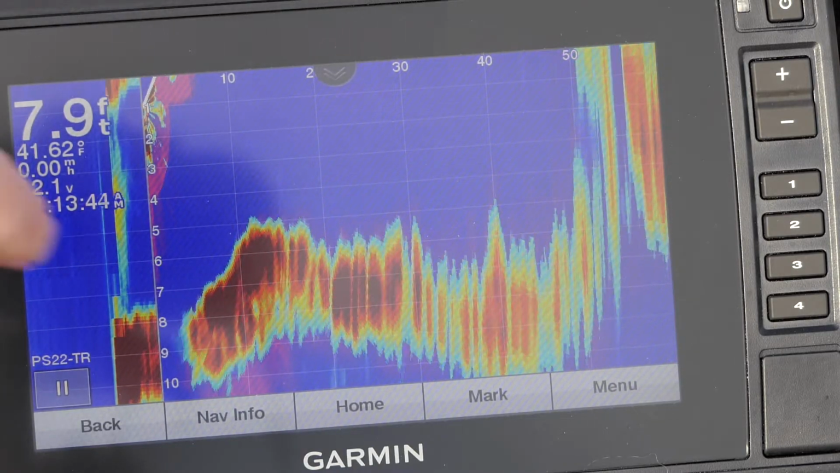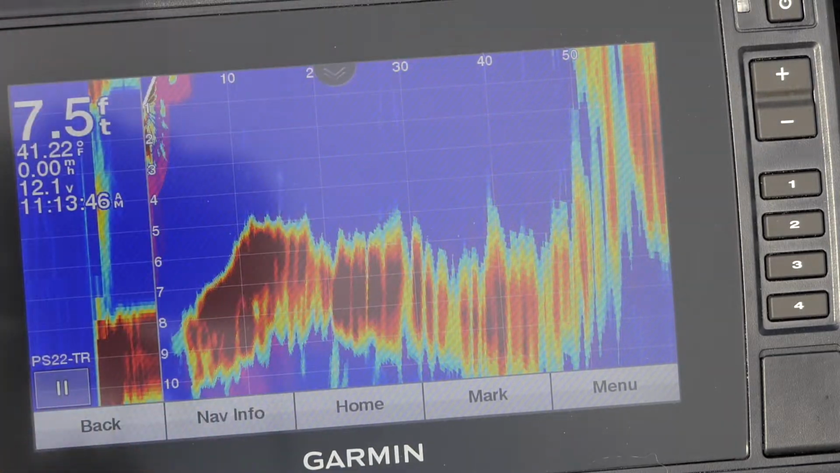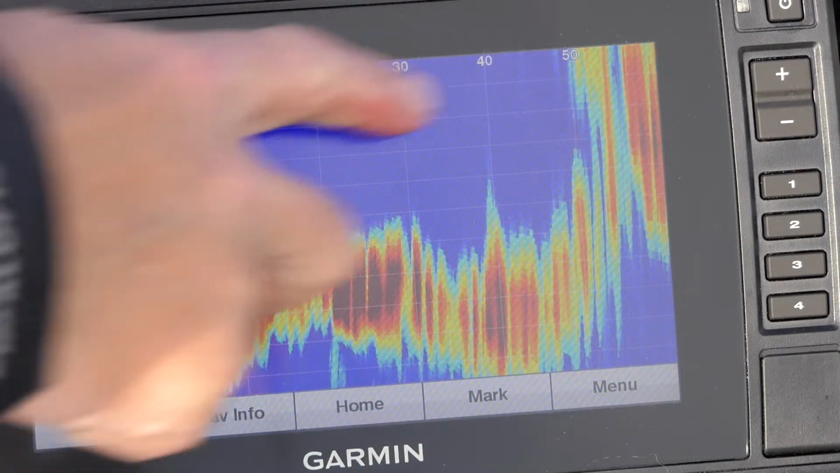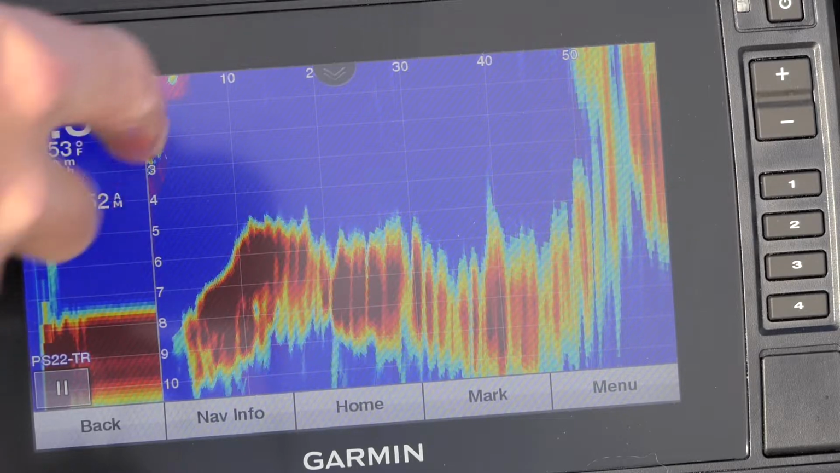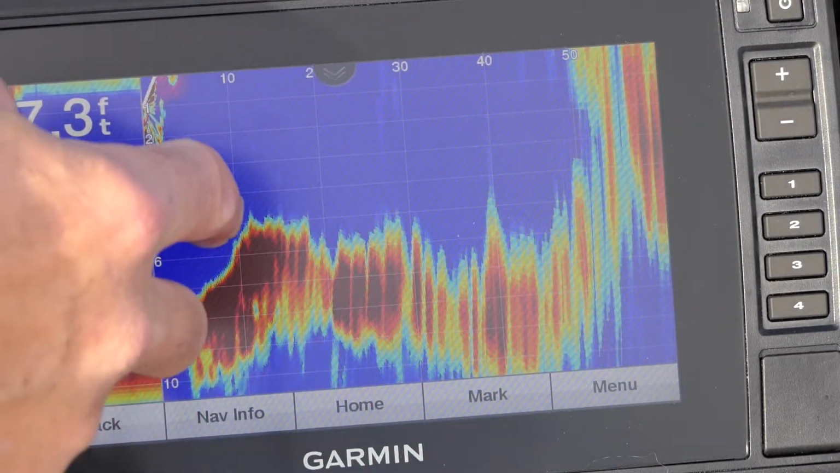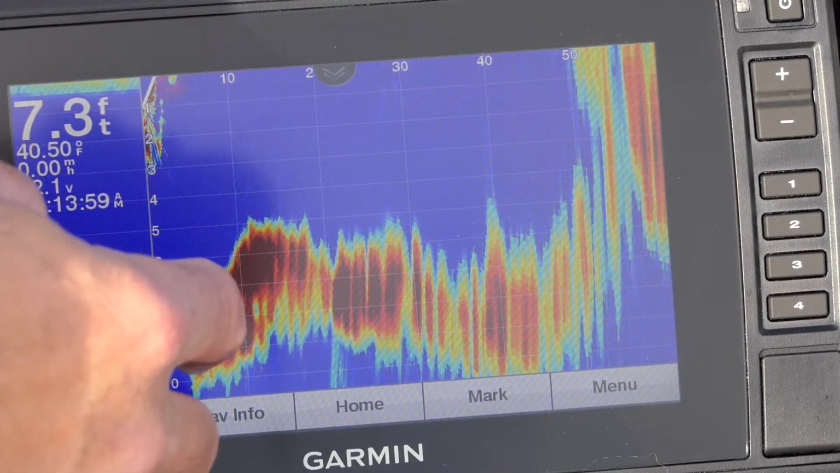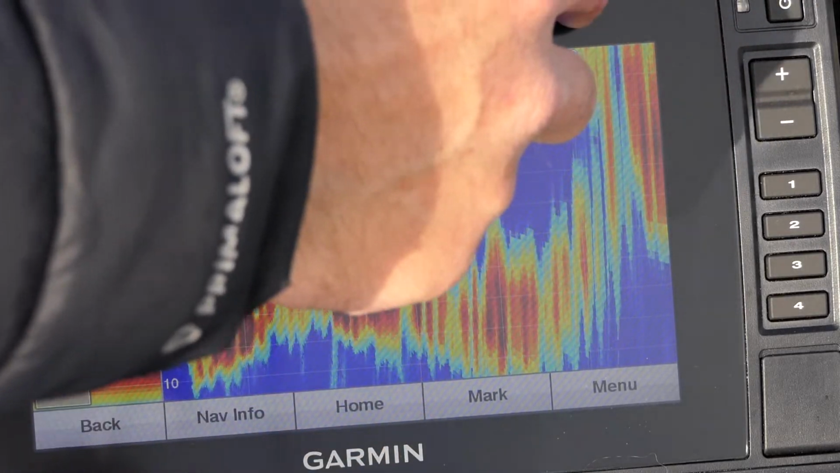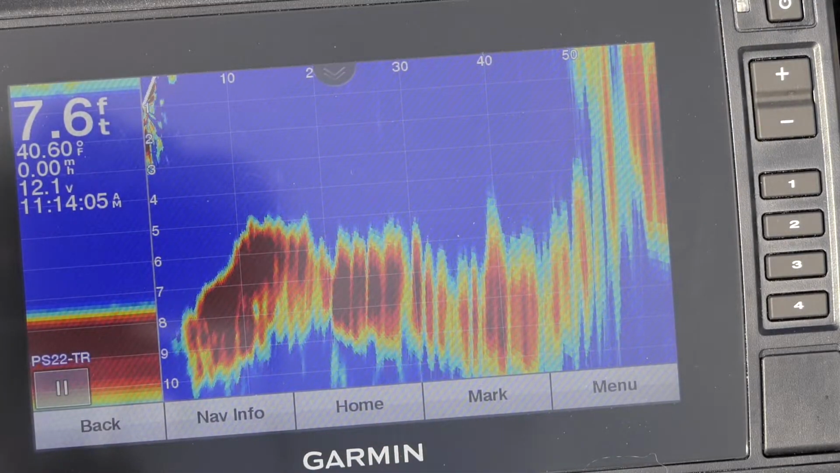Okay, now you can see on the graph, you can see quite a different view. What I'm actually doing is looking, because I have it pointed this way, it's pointed up towards the shore about 50 feet behind me. So you can see where I'm at now, it's deeper, it comes up shallow and gets a little deeper and then comes up to the bank at 50 feet.